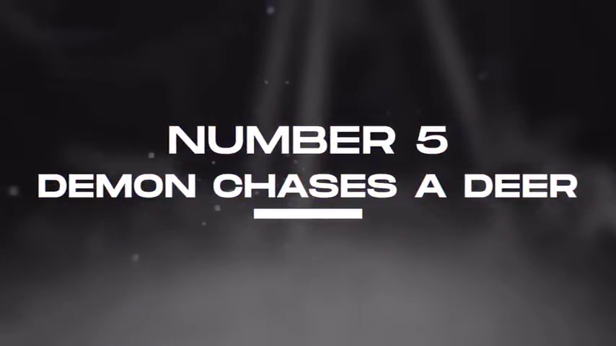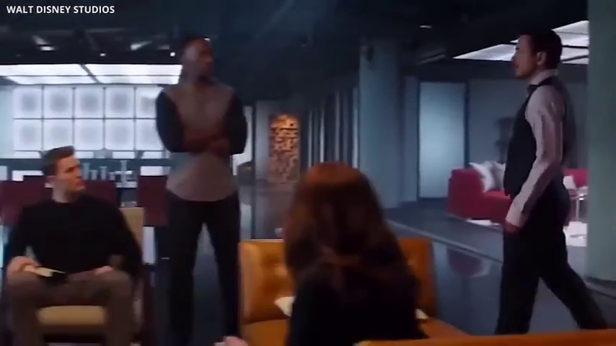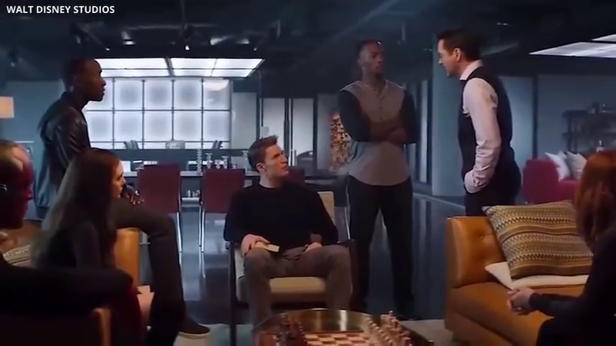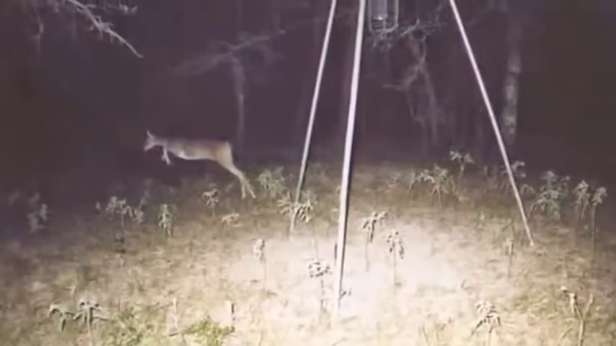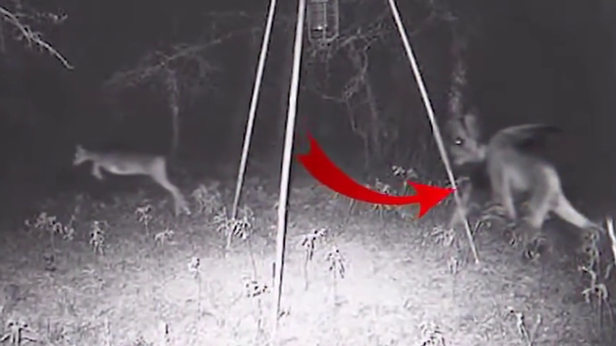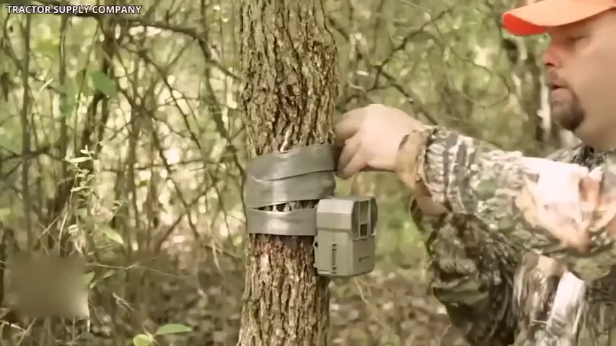Number 5. The demon chases a deer. This picture has been around the internet since 2005. But every few years it becomes a topic of discussion because of how scary and disturbing it is. There are many different stories associated with this image. From Jersey Devil to Chupacabra and an old simple demon, all types of names were attributed to this scary and horrifying creature that has been seen in many videos of security and video cameras.